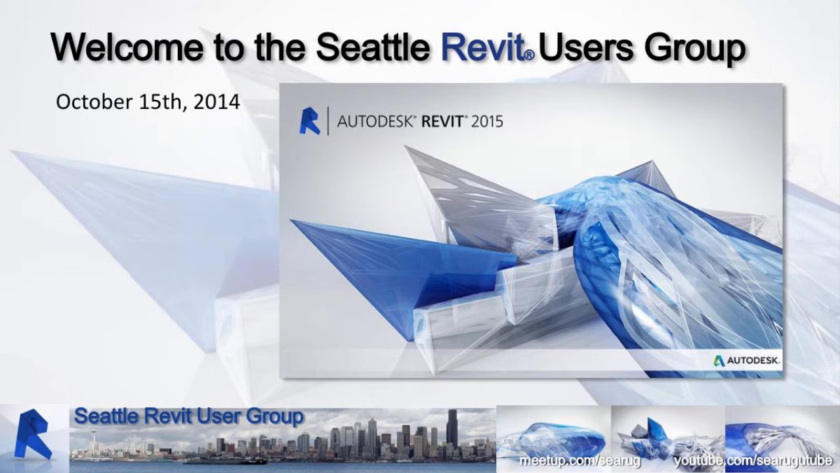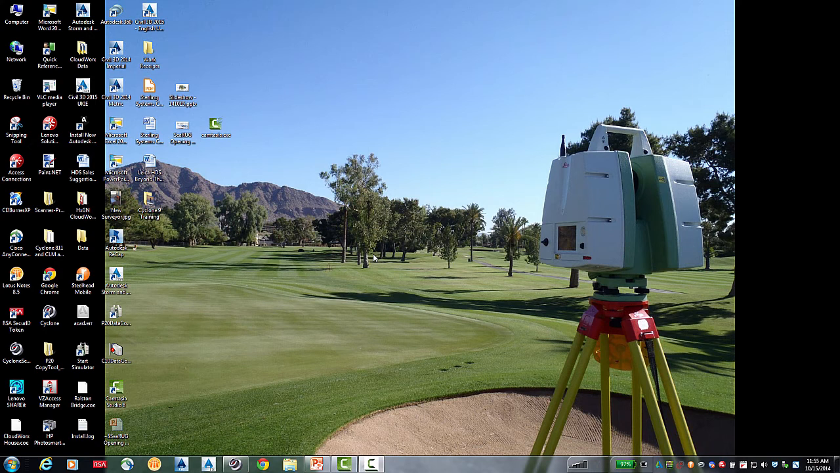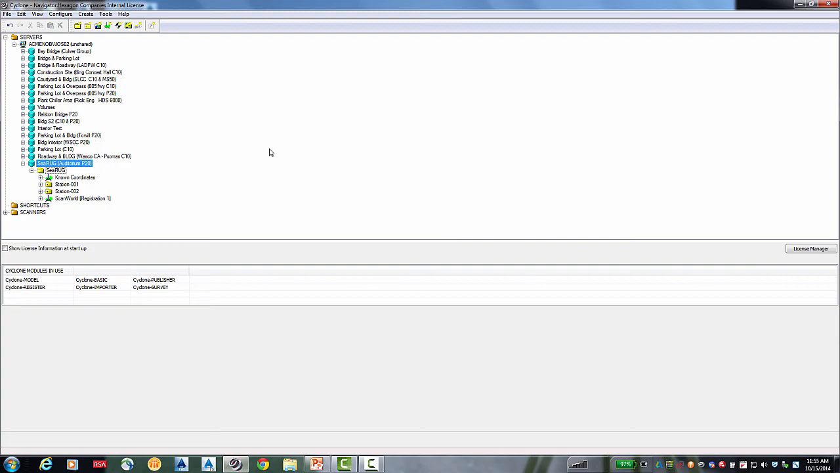So like Ken mentioned here today, my portion of today's presentation will be to talk about the ScanStation P20 very briefly. There are many laser scanners out there in the market. The purpose of today's meeting is to talk to you about the available options that are out there for data collection and post-processing within the 3D world. So I'm going to go into our proprietary Leica software called Cyclone to show today's data.